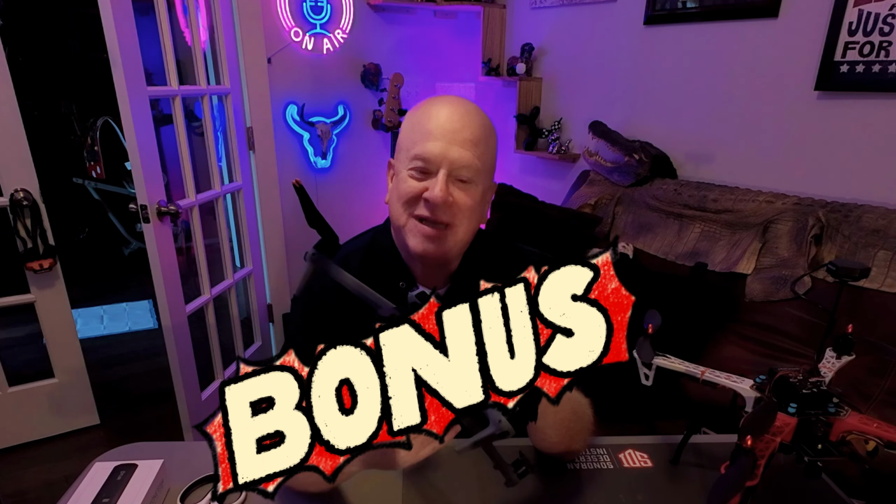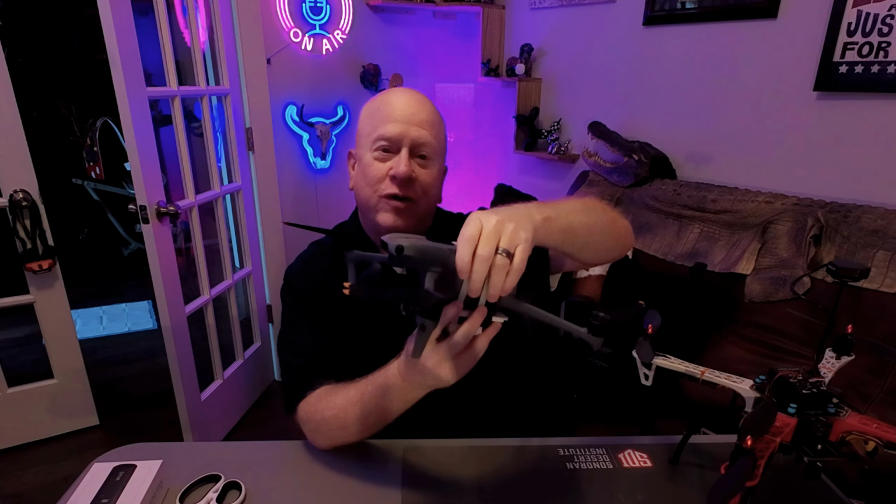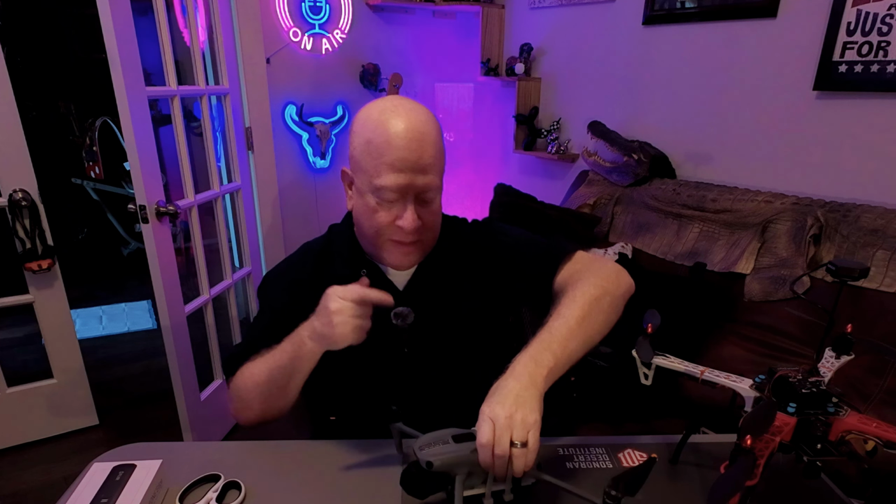Okay, as promised, the bonus material. What I've done is I've taken the FLIR handheld camera, attached it to my Air 3S, and we're going to go out and connect the FLIR to the phone, to its app, and take it up and fly over my roof to see if I can get any usable data.